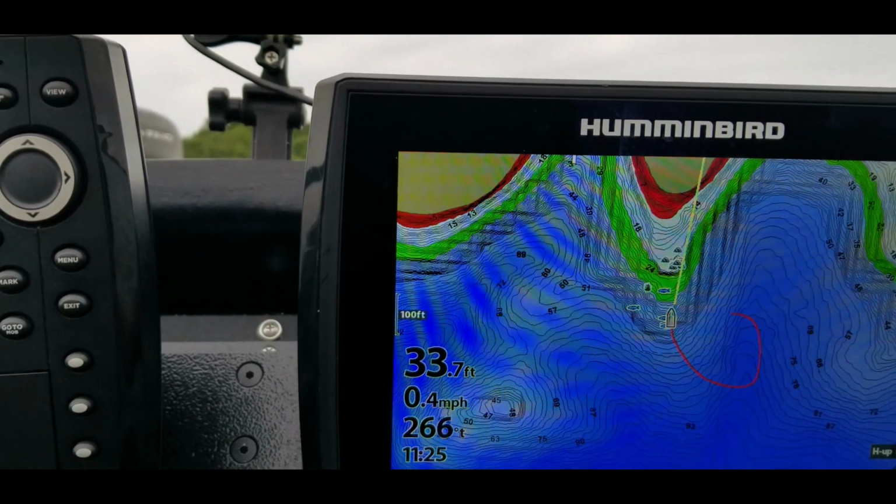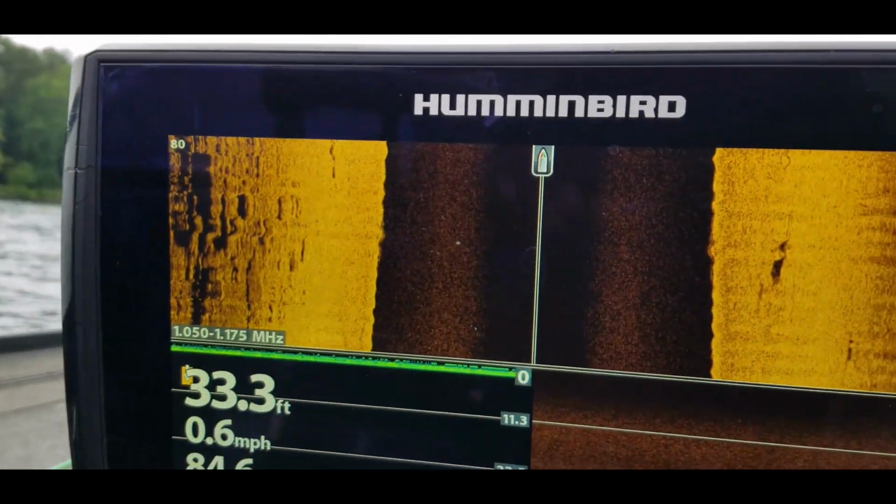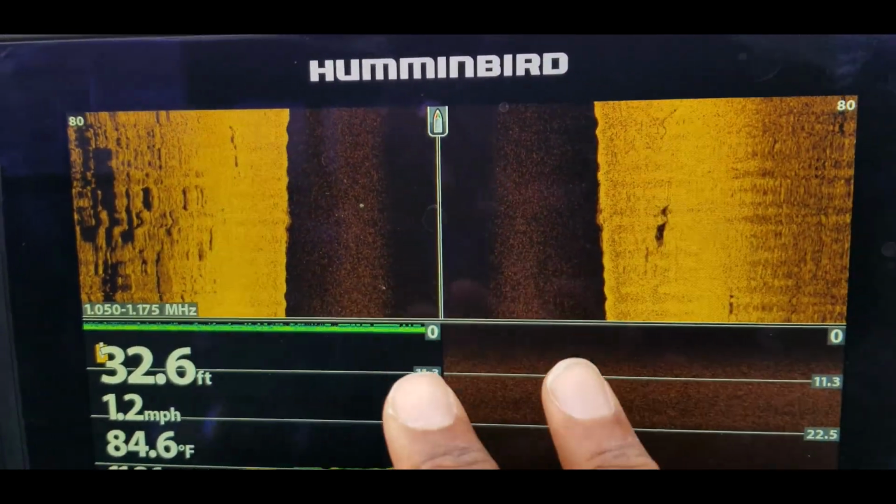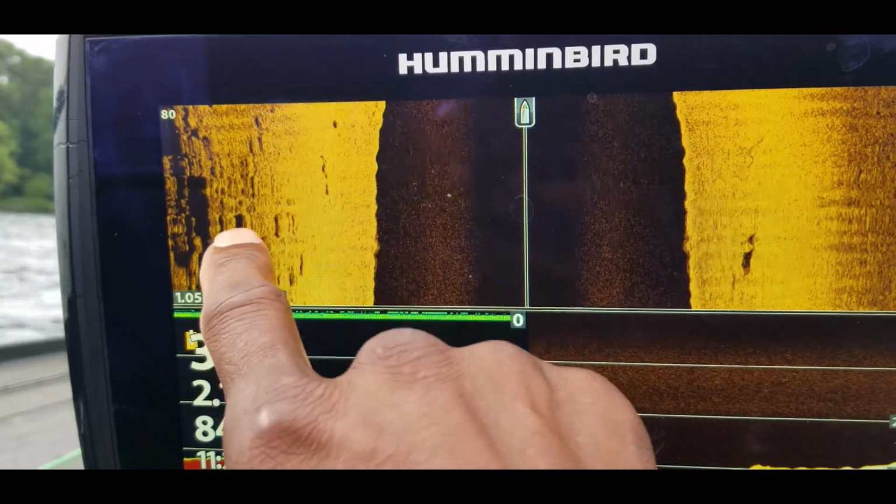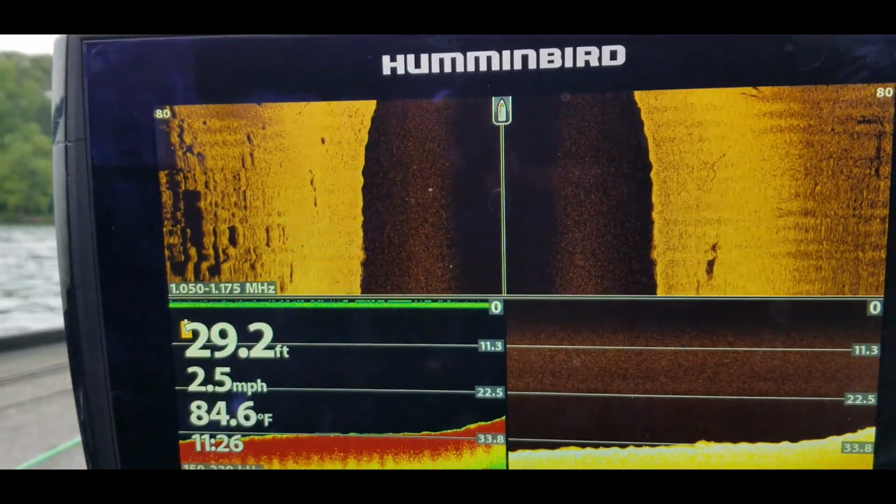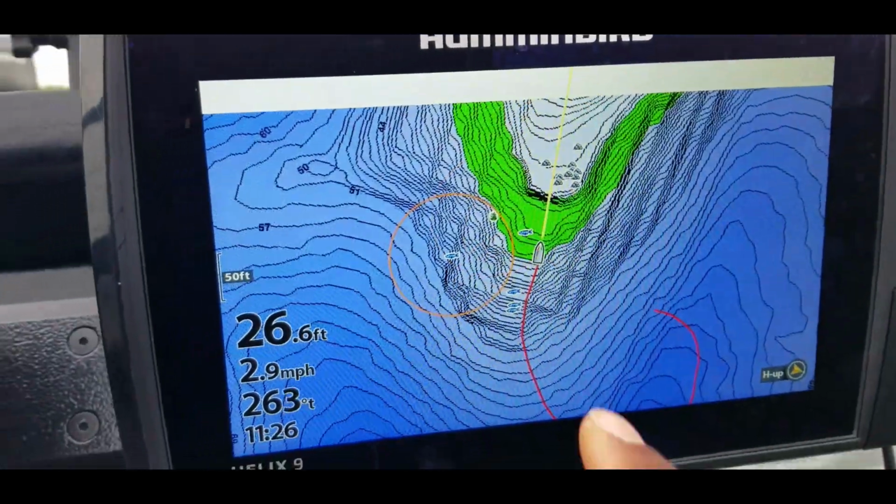All right, so let's go ahead and exit out of here, and all we're going to do is scan this point. And as you can see on side scan, we weren't really moving, so this isn't showing a clear image, but you can already get an idea. Those look like some nice rocks and things like that right there. And over here, we're just heading in deeper into this point.